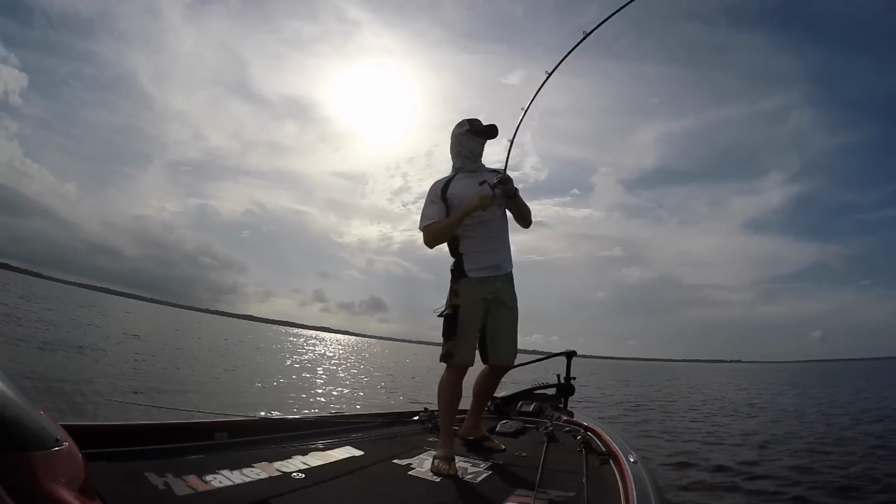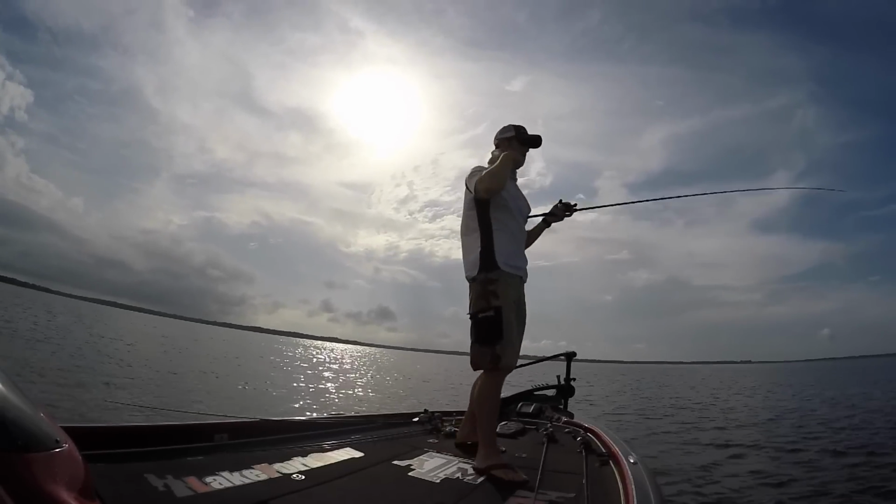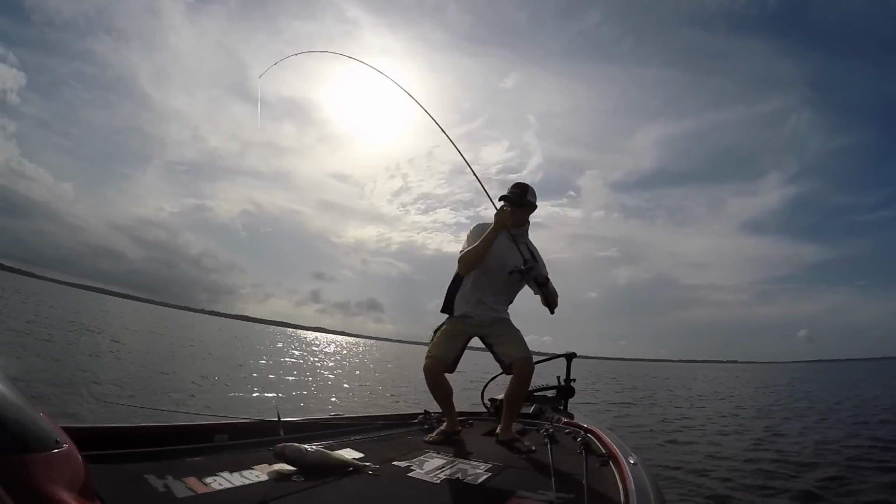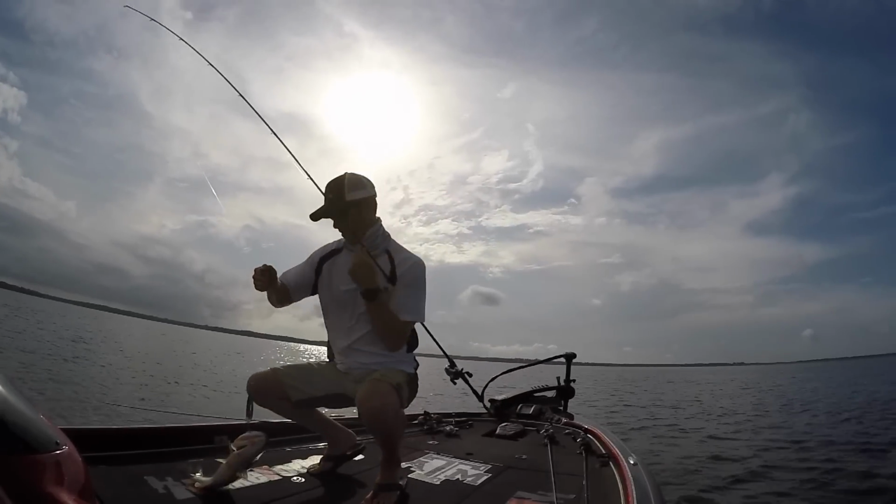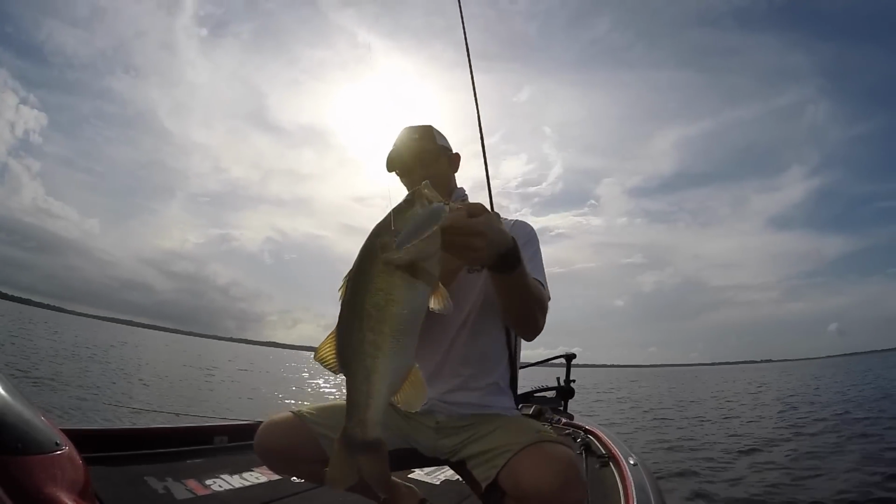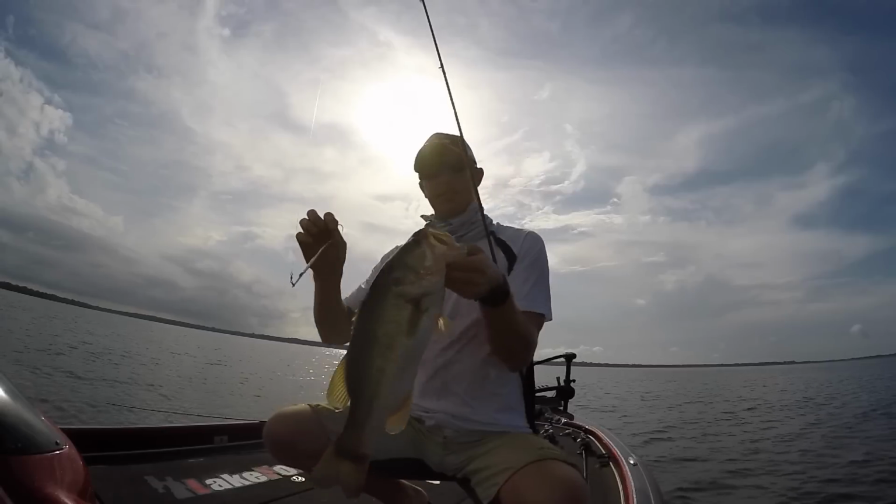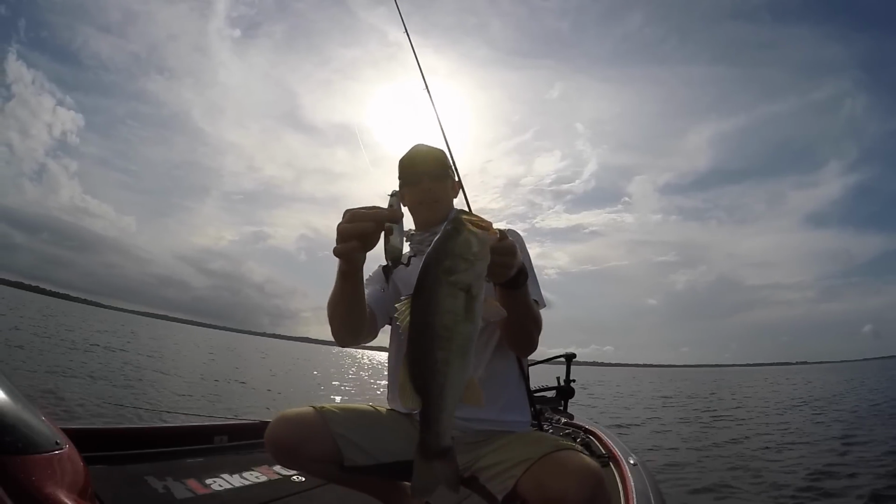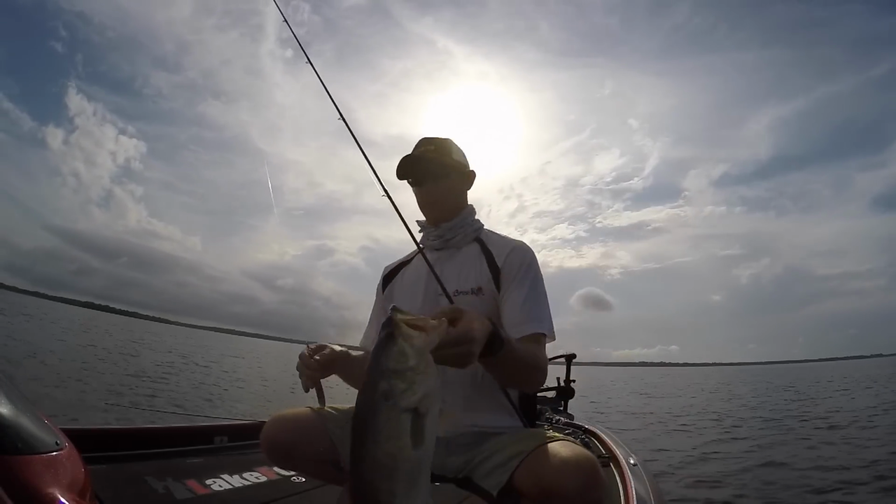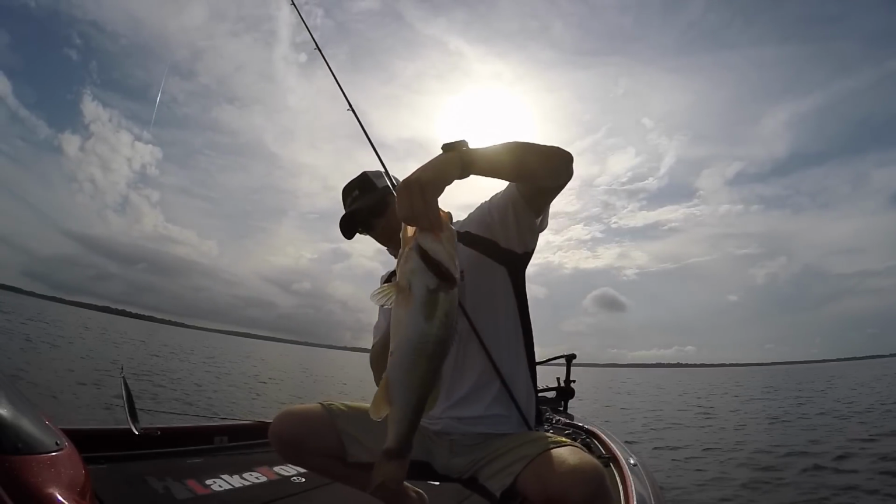There's one on the spoon, guys. Got him hooked weird. Just kind of got him hooked right in the corner of the mouth. There we go. Pretty good one. Good one on the spoon. Yeah, just started fan casting that around. Nice fish. It's hot. It's important to let these fish go pretty fast in the summer so they survive well.